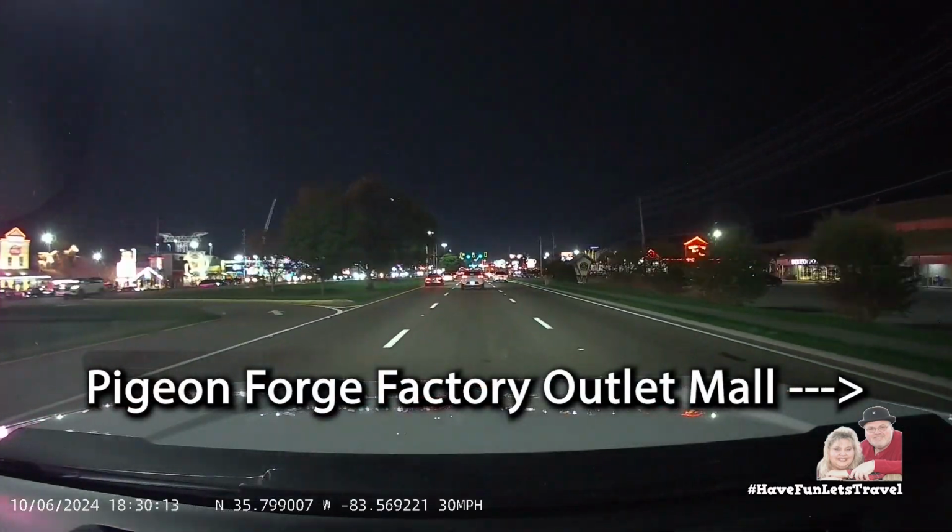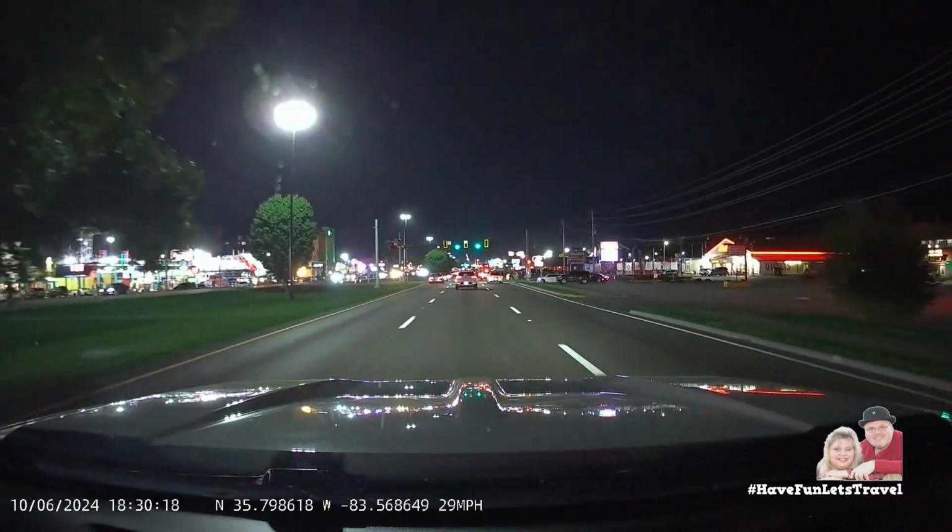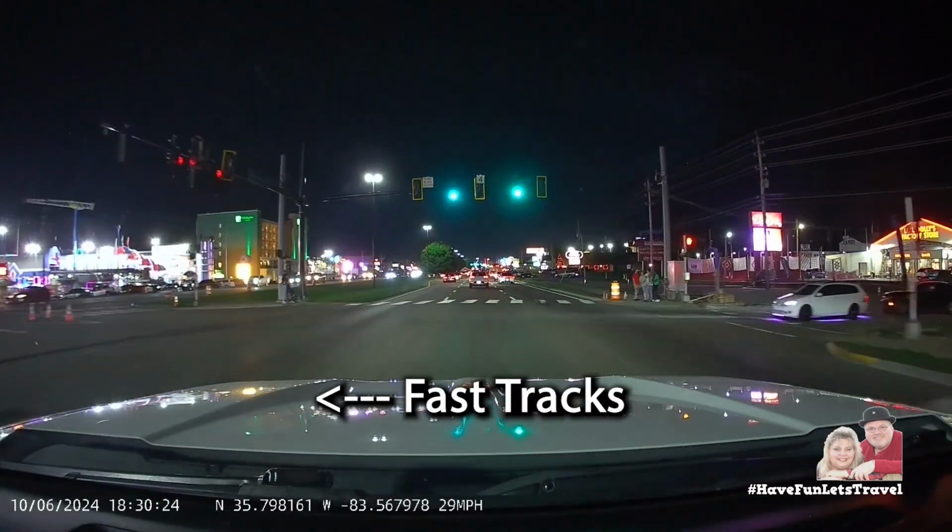The Pigeon Forge Factory Outlet Mall. Now check out that swing. Nope, I'm not doing that.